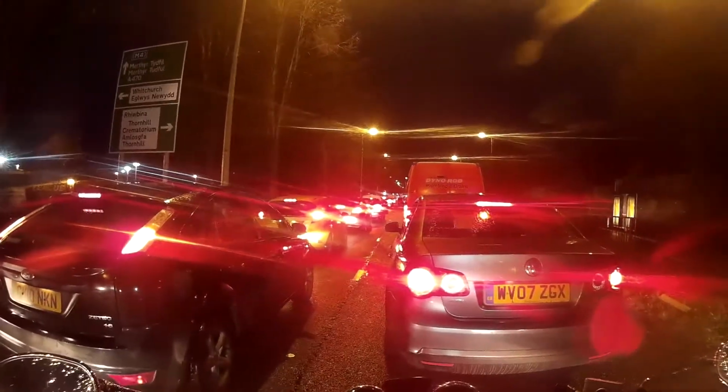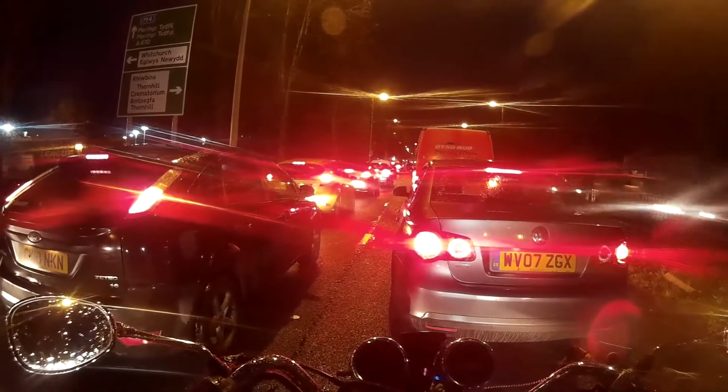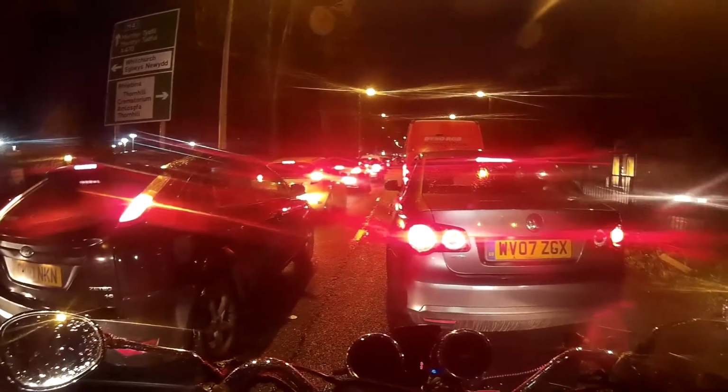It's not Ribena, it's Rubina. Just gotta get past a couple of these vehicles. I can do some more filtering then.